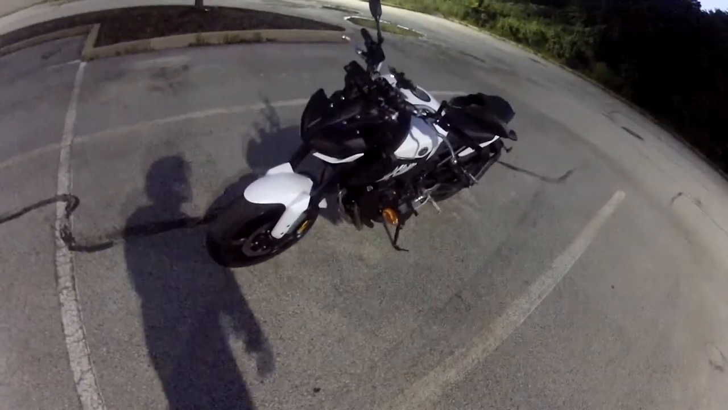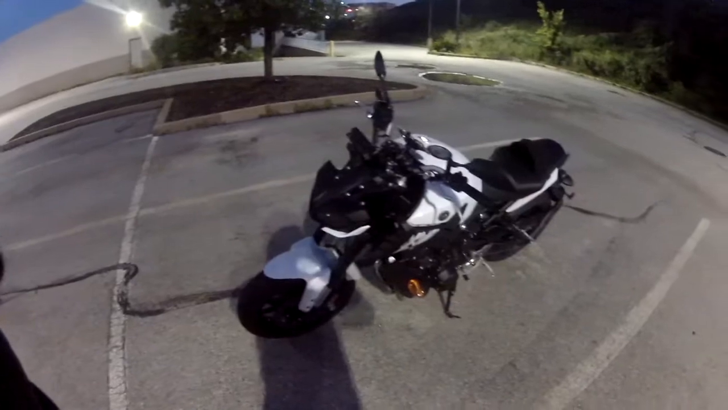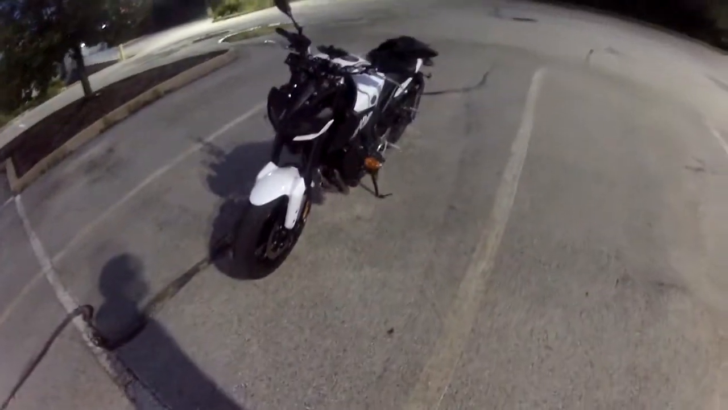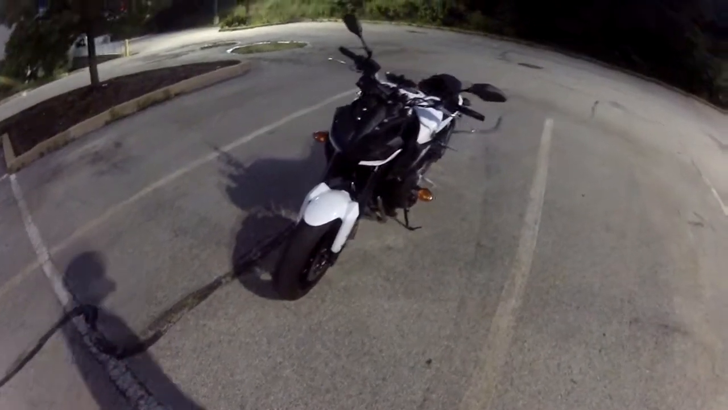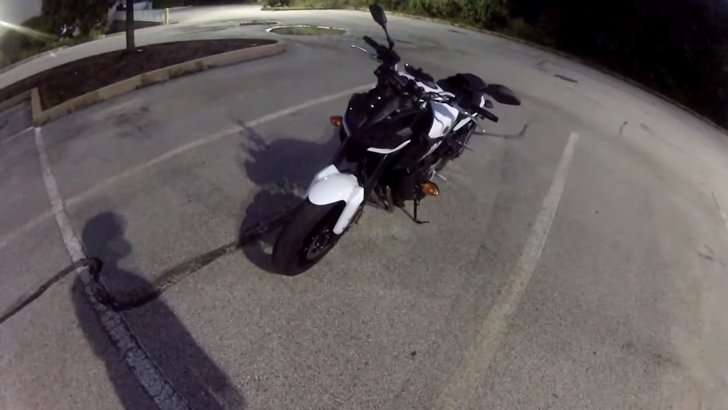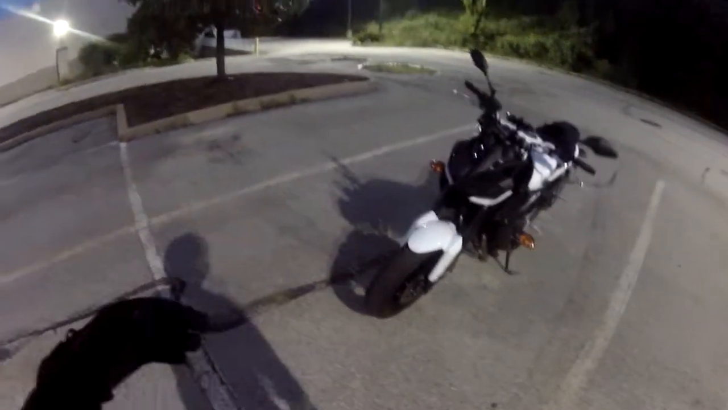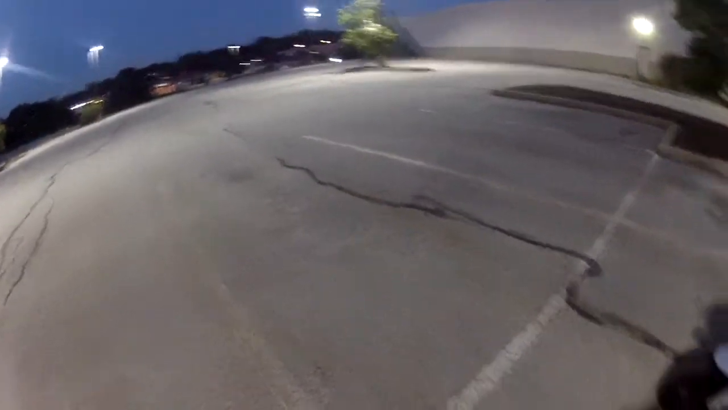It's finally getting dark out, so I've been seeing a lot of reviews online of people who had concerns about the headlights on the 2017 FZ09, that they changed to the HID headlights with the projector lenses. So now it's getting dark out, we're gonna go for a ride. Let's go see what it's like.